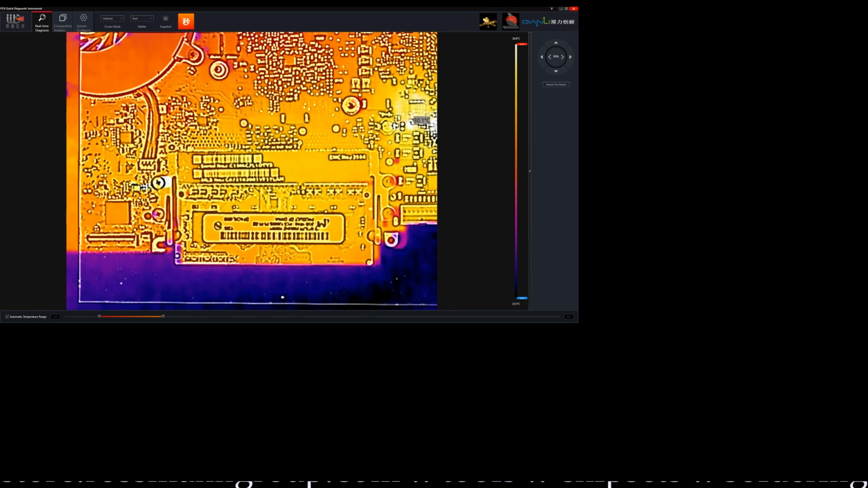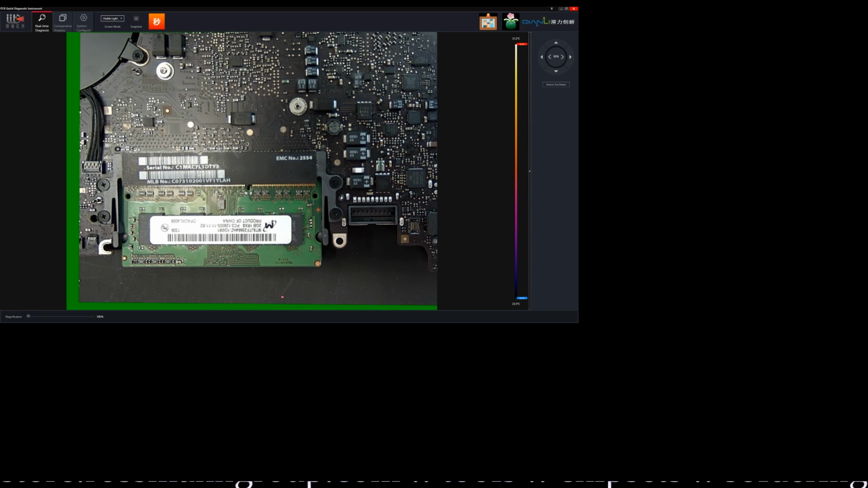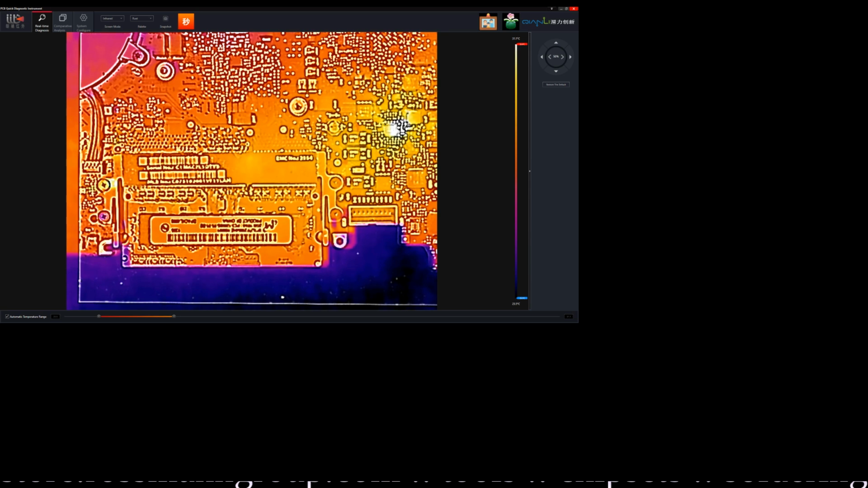Okay, so let's see. Can I make this take up the whole screen? I suppose not. Nah. Disable camera view, use thermal view only. So we've got visible light, and we've got infrared.